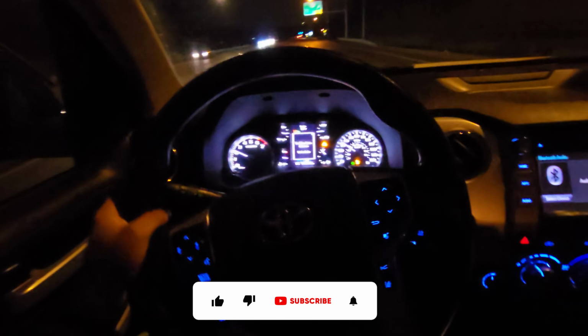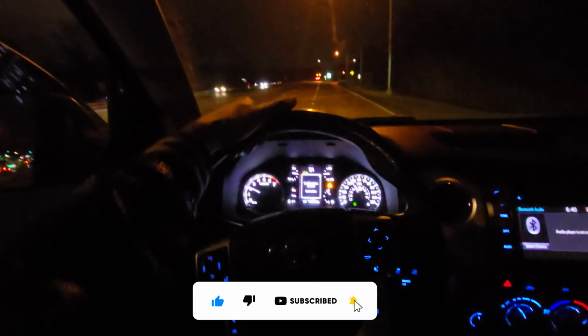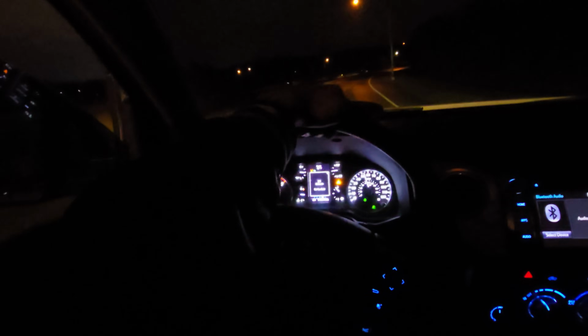Alright, I'm about to get on the highway. Man, I love driving this truck with the windows down. I don't have an aftermarket exhaust, but this thing sounds good regardless.